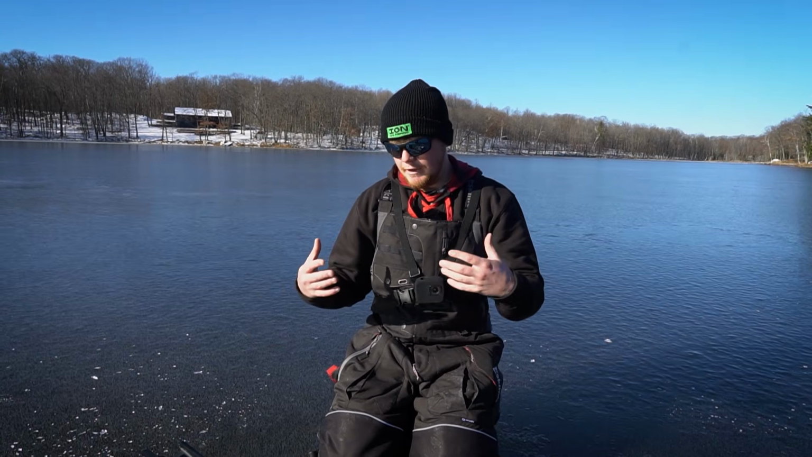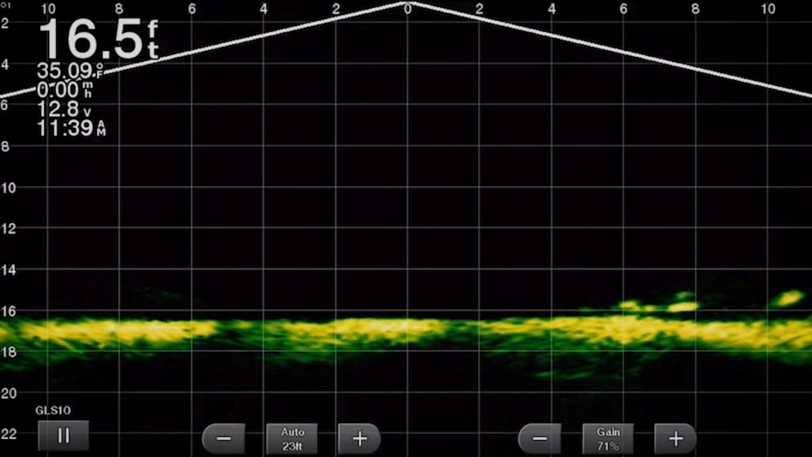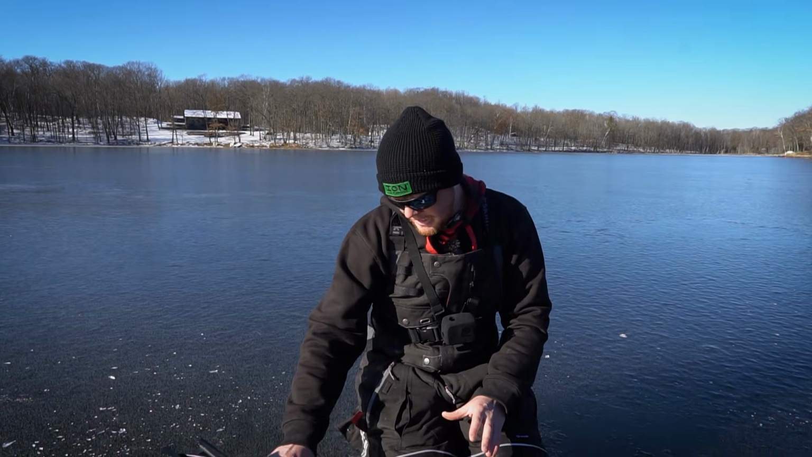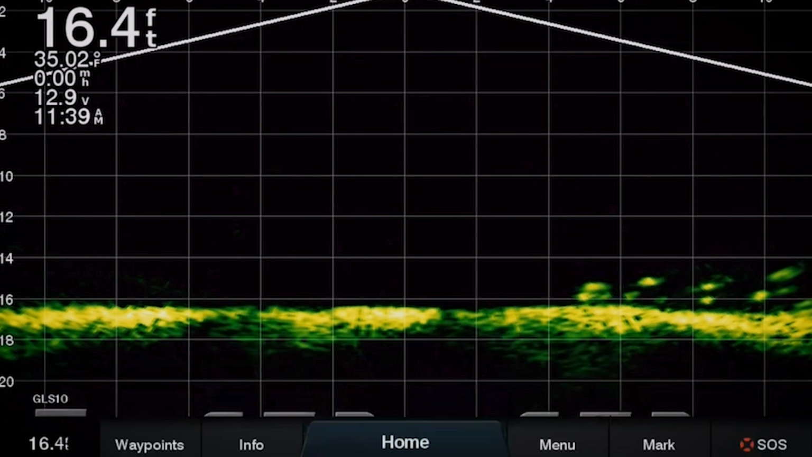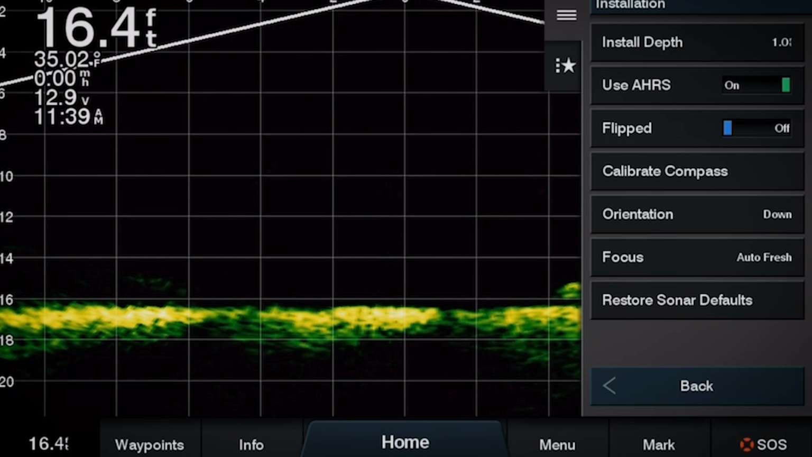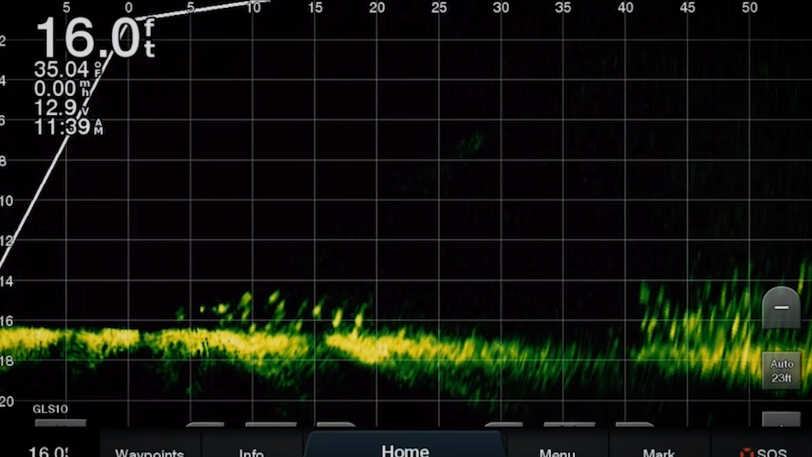So now we're gonna kind of break down this unit a little bit more. You can see one fish kind of on the bottom there, just coming in there. Actually, it looks like there might be a couple there now. What I want to show you guys is the forward-facing mode on this unit. So all I'm going to do is bring the menu up here, and if I slide this up, I hit the menu button, I can go to sonar setup. If I click on installation, orientation, and switch this to forward mode, you can tell now I am scanning 55